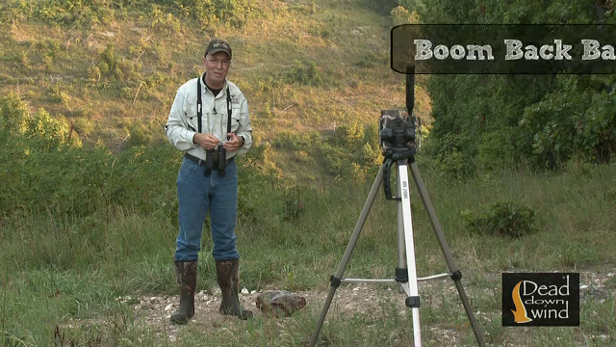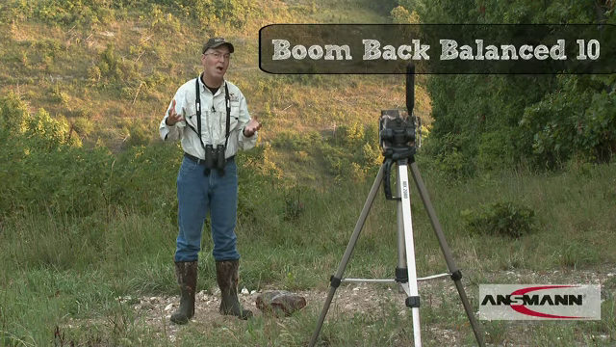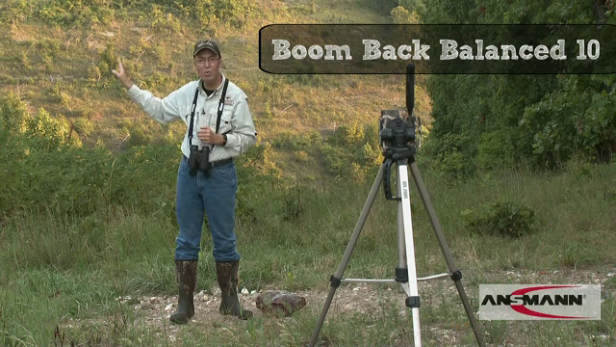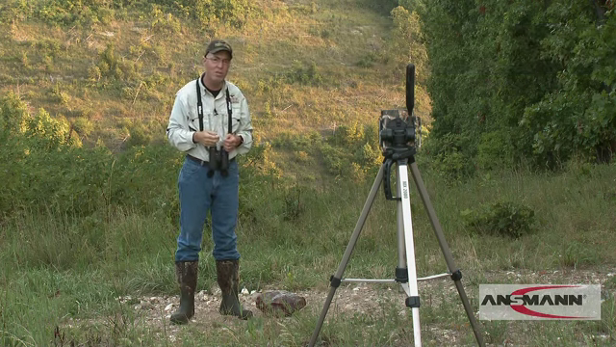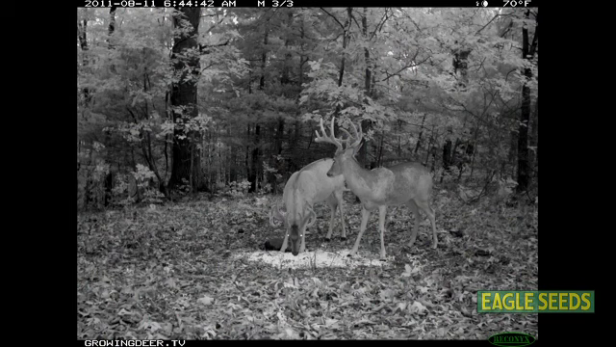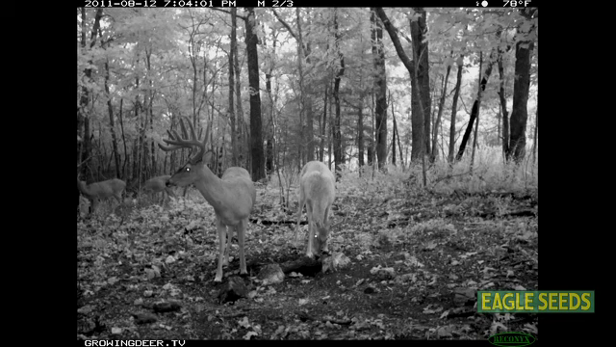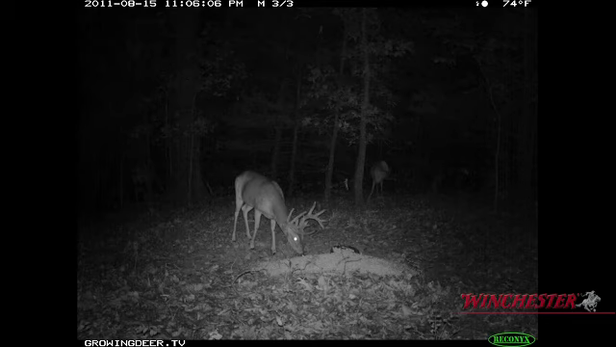Boomback Balance 10. Now surely someone can come up with a better name than Boomback Balance 10. I named him that because the back of this ridge where the boomerang center is where we received the most trail camera images of Boomback Balance 10. He's a 4.5-year-old or older big 10-point that's very symmetrical. When you see him, you recognize him because he didn't have any little knobs or stickers. He's very symmetrical for a deer that age.